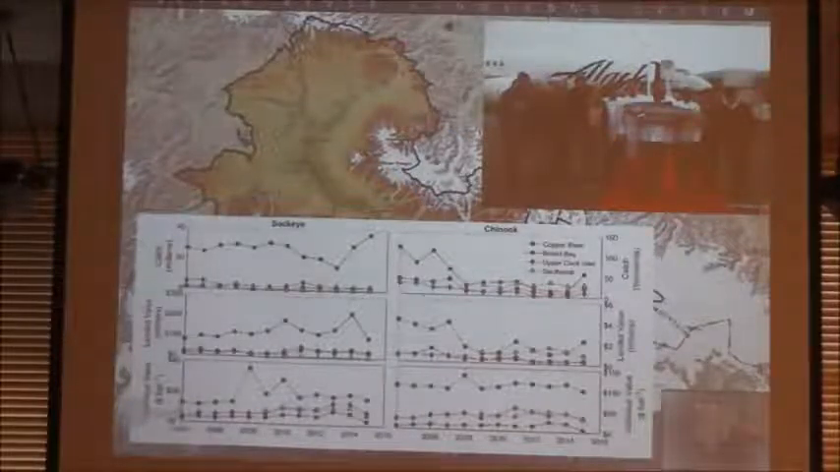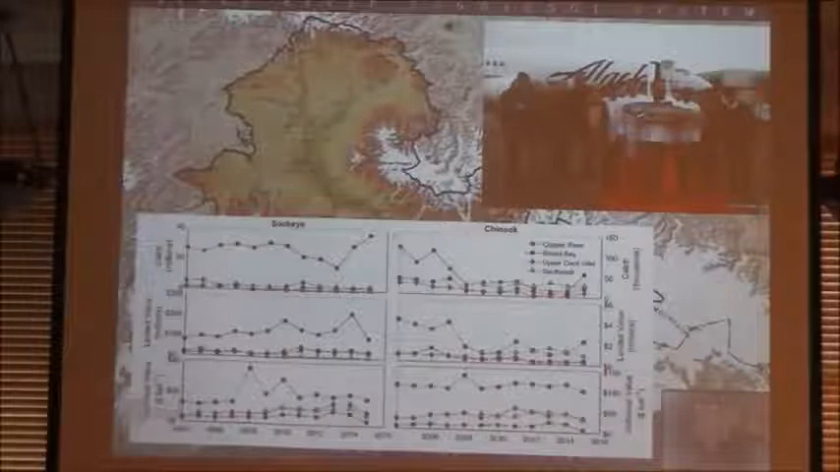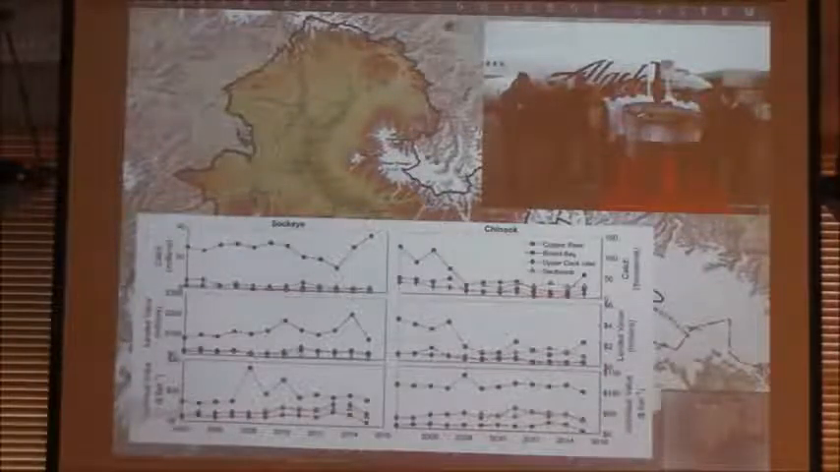And the sockeye here is obviously dominated by Bristol because they get so many fish coming back. But these two lines here on the top are the Copper River, and that's the value per fish. That's how much, on average, fishermen are getting when they're delivering their catch. So big money fish.